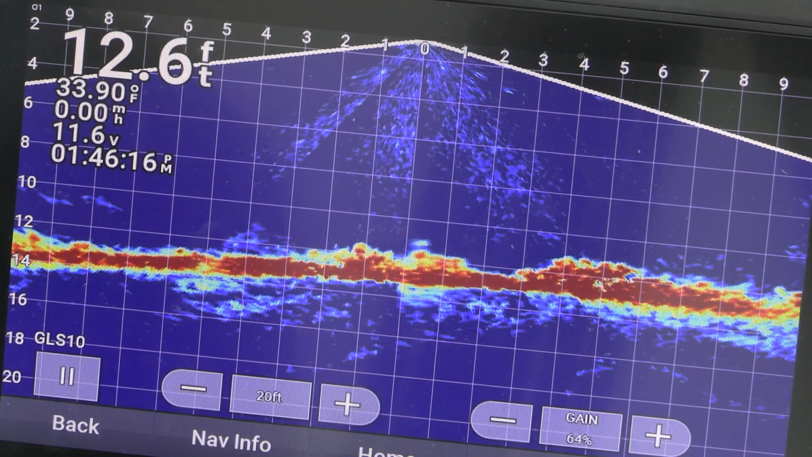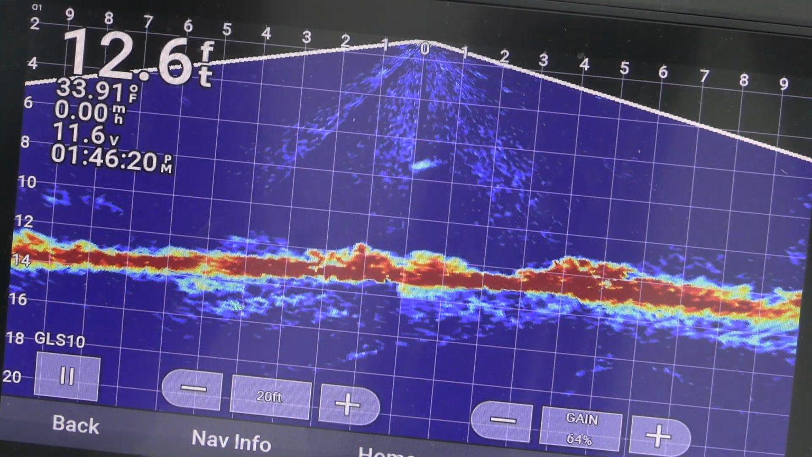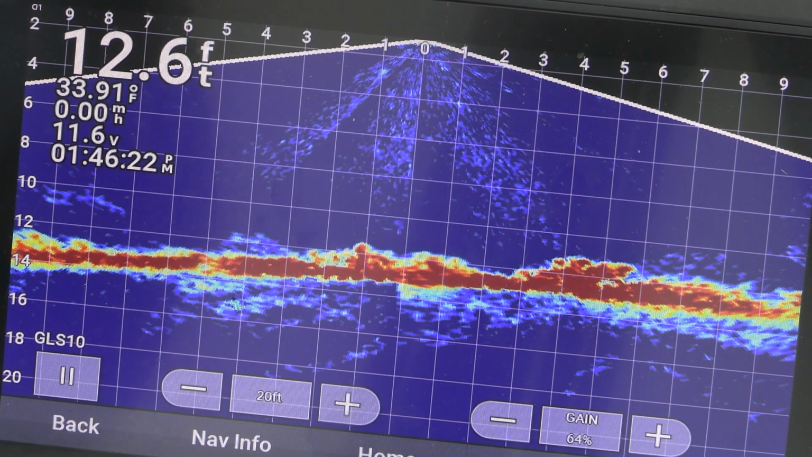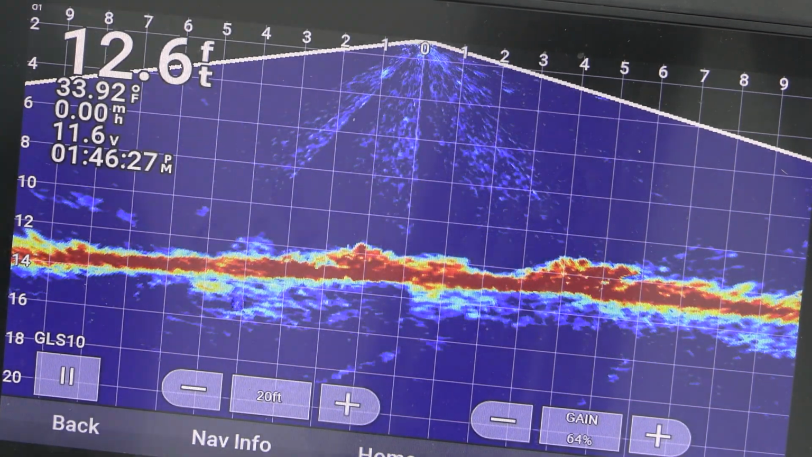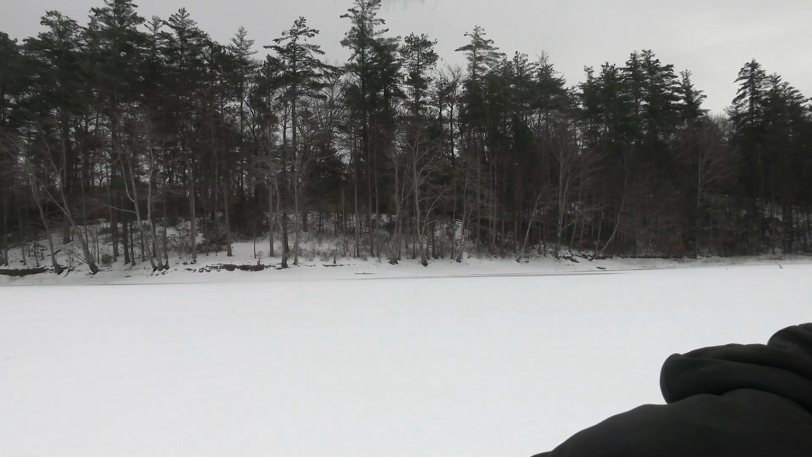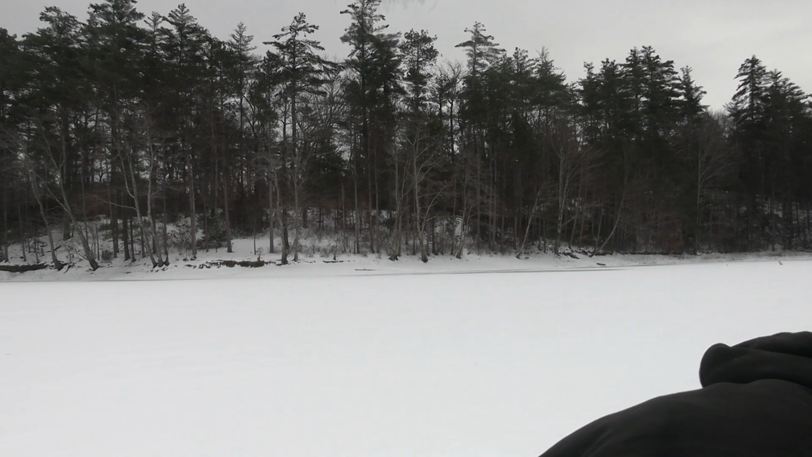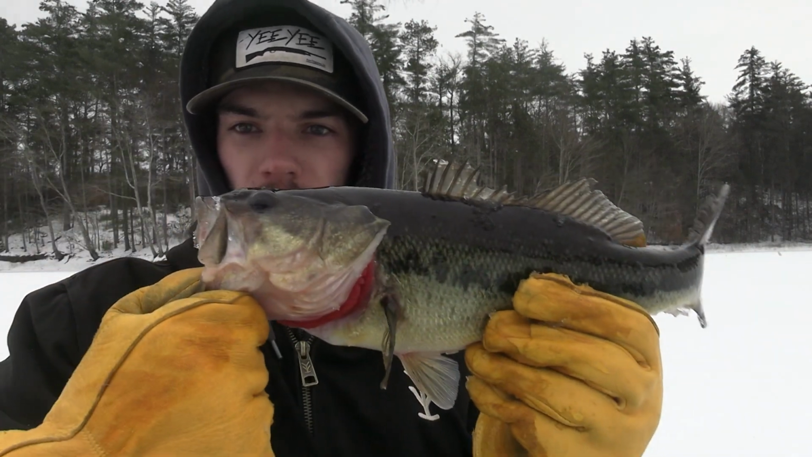There's largy. There he is. Nice little guy.